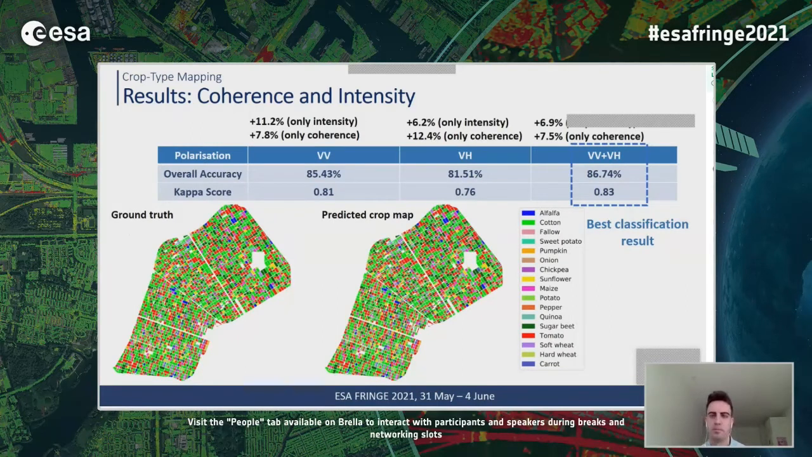So as a summary, these are the best results that were obtained in this work, which were obtained using both polarizations of Sentinel-1. We move now to more than 85% of accuracy, and the kappa score is also greatly improved. If we compare both the ground truth data and the predicted crop map, they are very similar, which is quite remarkable. So we have proved that the combination of these two inputs to the random forest works very well.